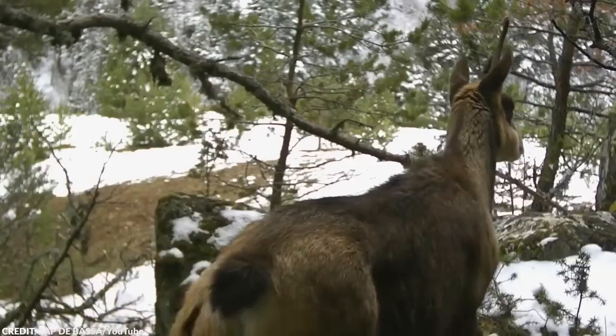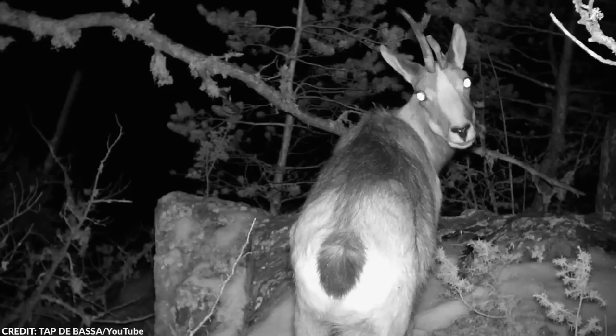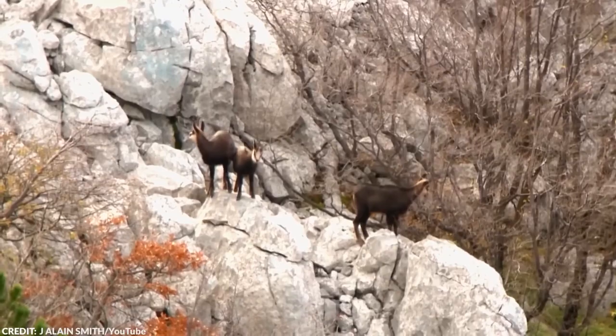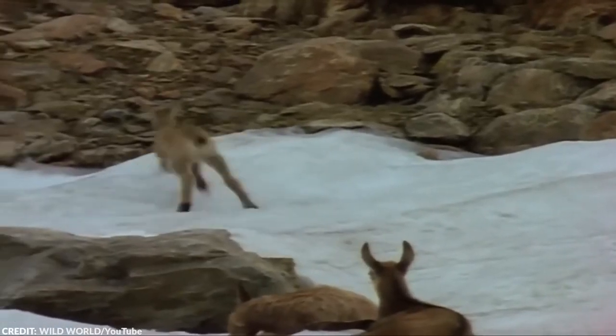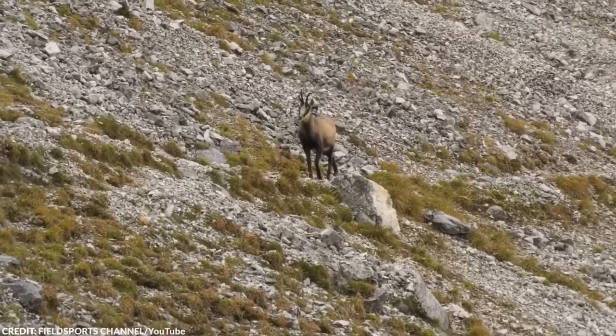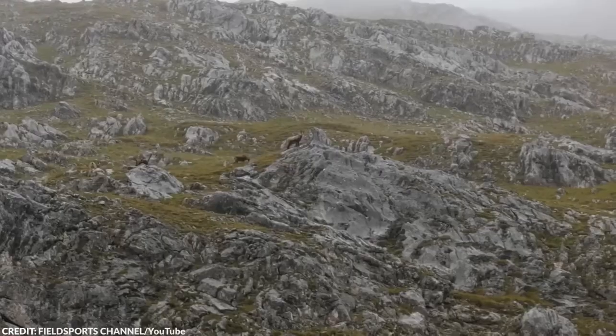Native to Europe, chamois are goat antelope known for their distinctive hooked horns, which they use for defense against predators and rivals. They can easily navigate steep and rocky terrain and can leap up to 6 meters in a single jump. Chamois have also been influential in European folklore and mythology. In this sense, they share similarities with unicorns in that they spark imagination and curiosity.